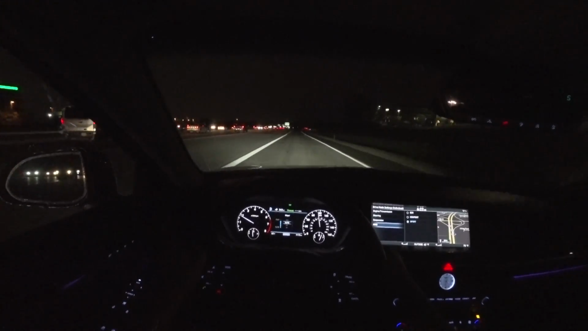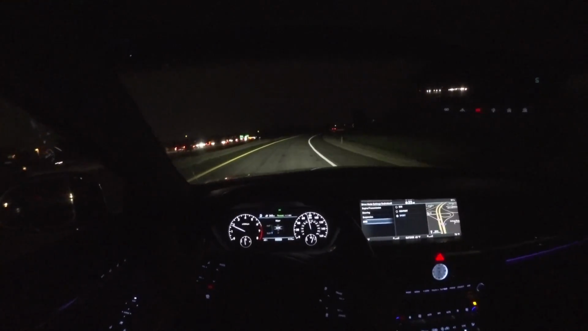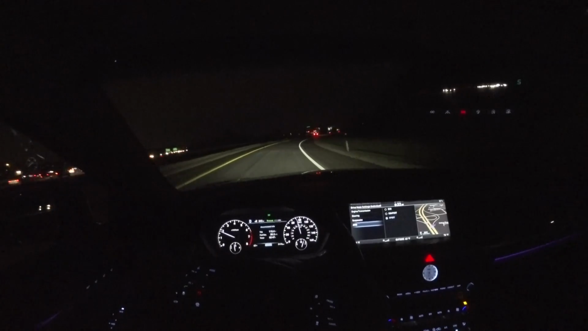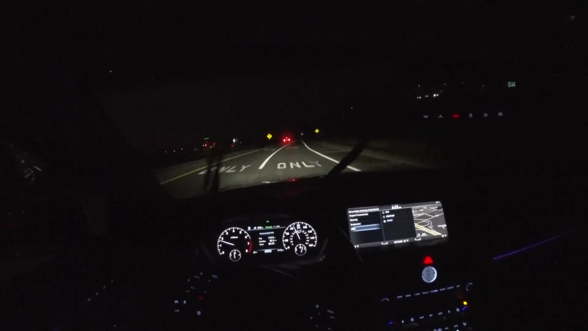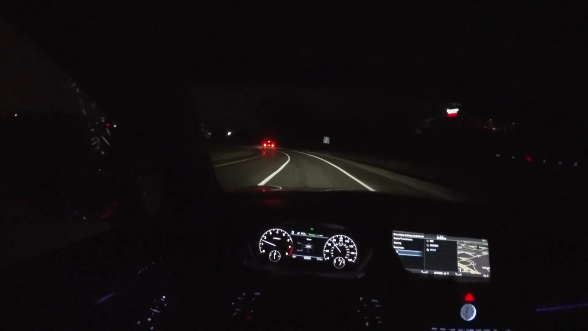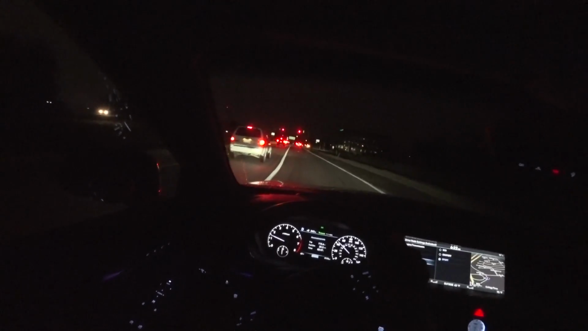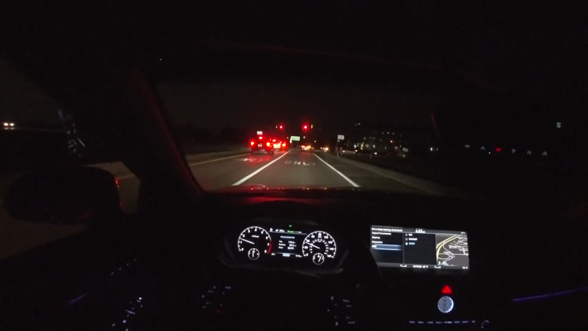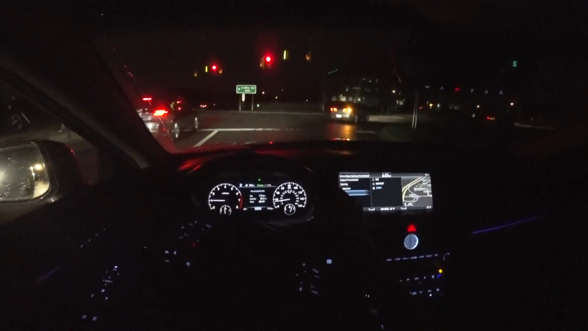And of course, all the functions that you perform on the stalks, on the indicators, everything is reflected in the dashboard and the gauge cluster. So you can see how much you've increased the wipers, what you've changed with the headlights. It's pretty nice. The turning function on the headlights is really good in this car. They're pretty responsive, pretty quick.